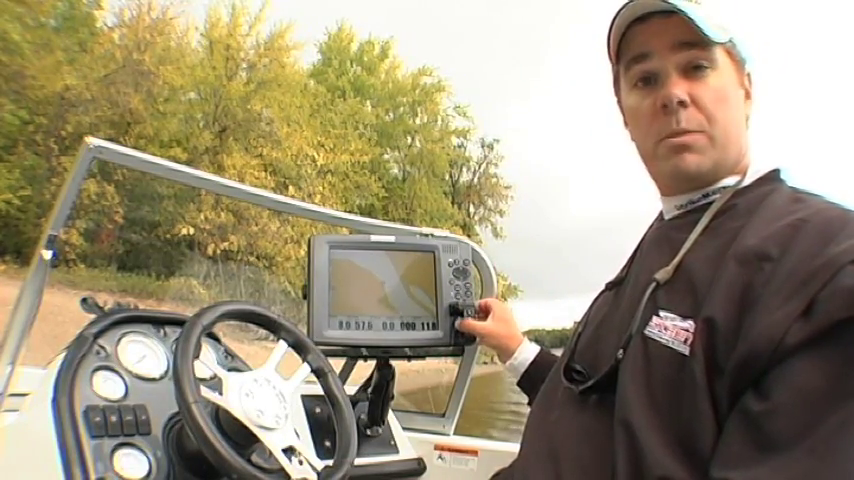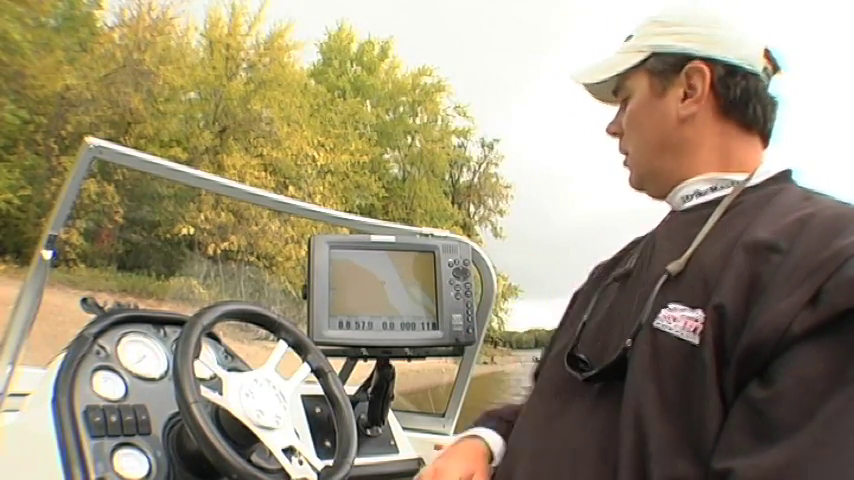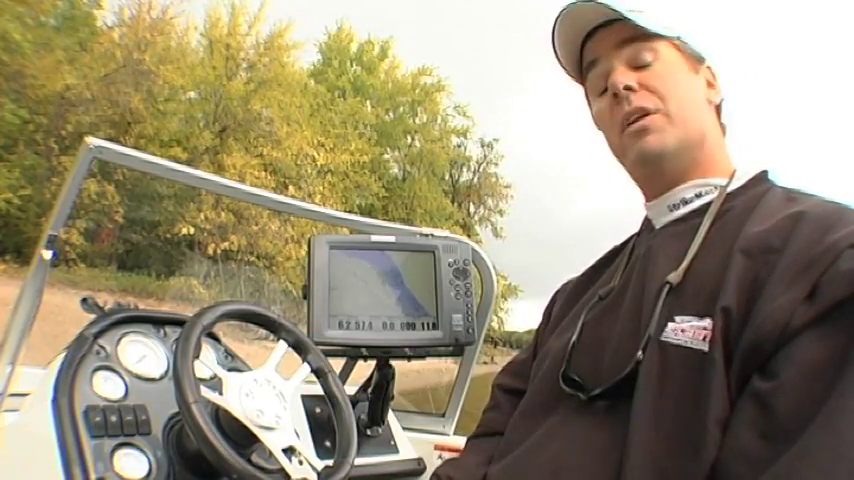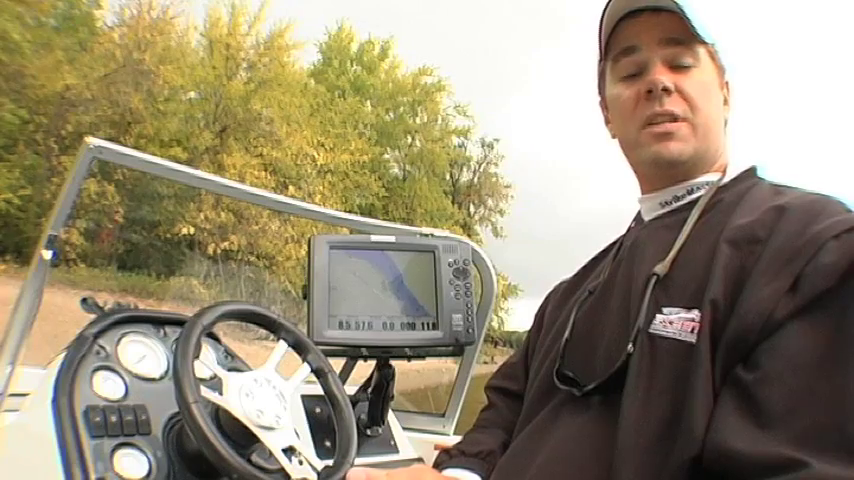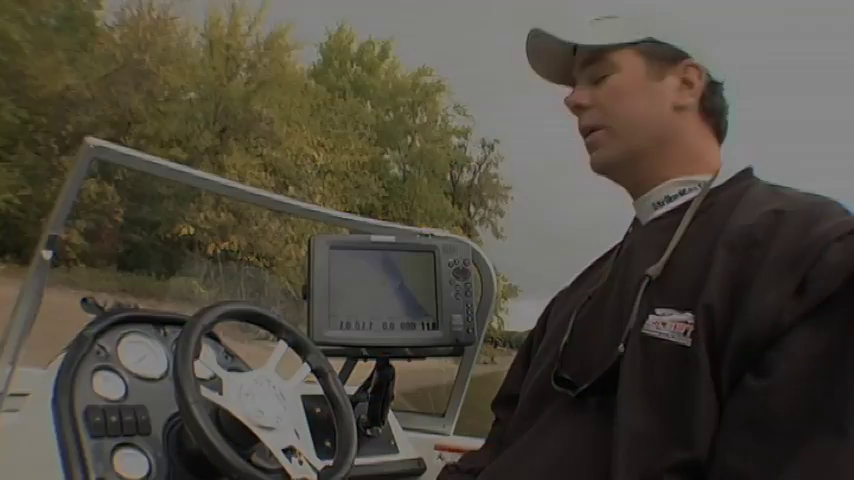Because the Lakemaster chip is a plug-and-play chip, all you have to do is just push it back into the map slot. The maps automatically load. You don't have to scroll through any menus to access the information you're looking for. And boom, there you have it. Automatically loaded, high definition, 1-foot contours for this body of water, lots of accuracy and detail. That's the kind of information I'm looking for when I hit a body of water.